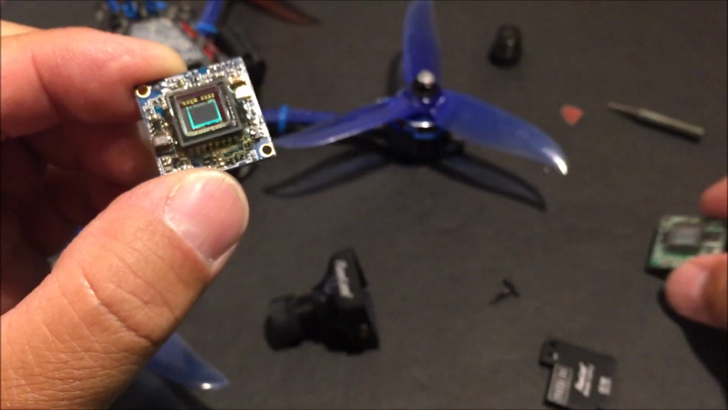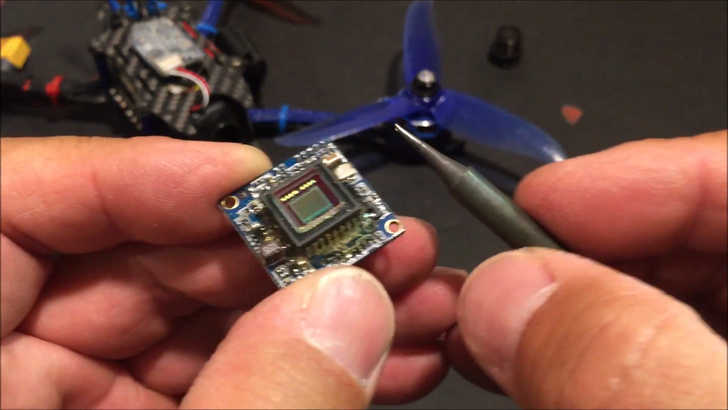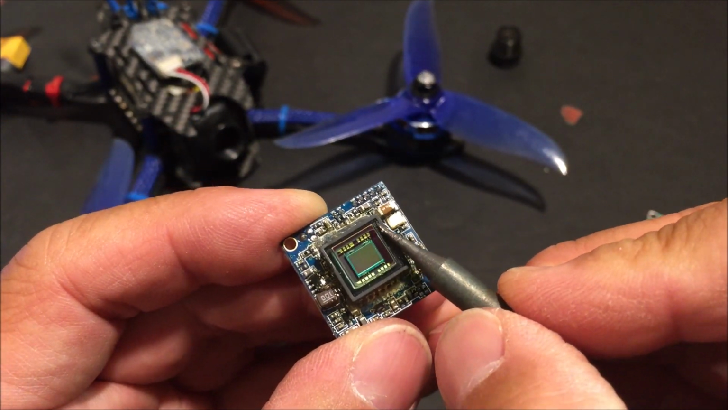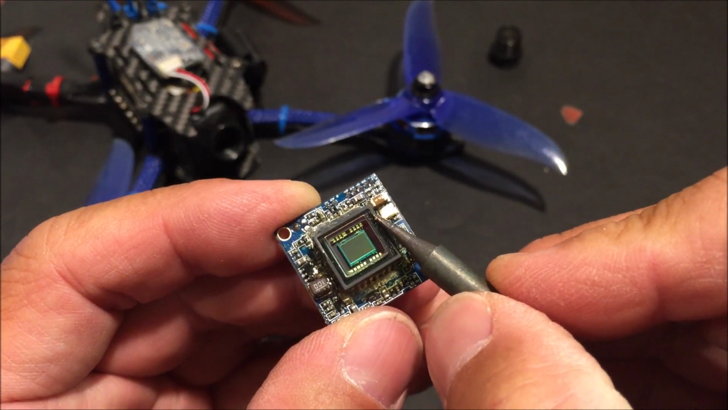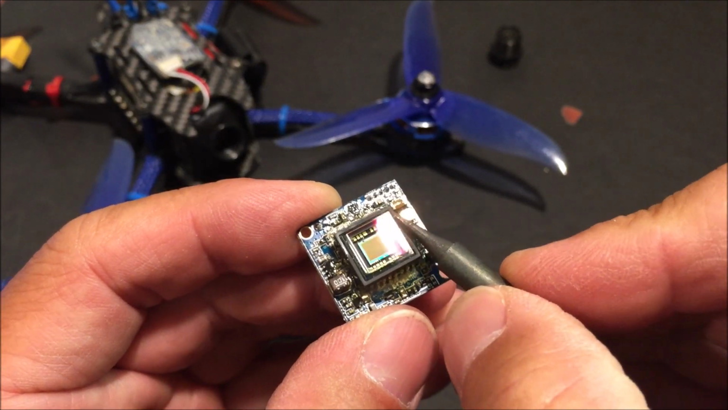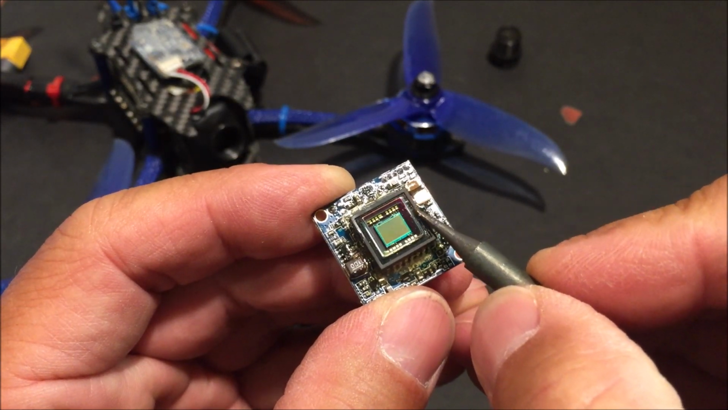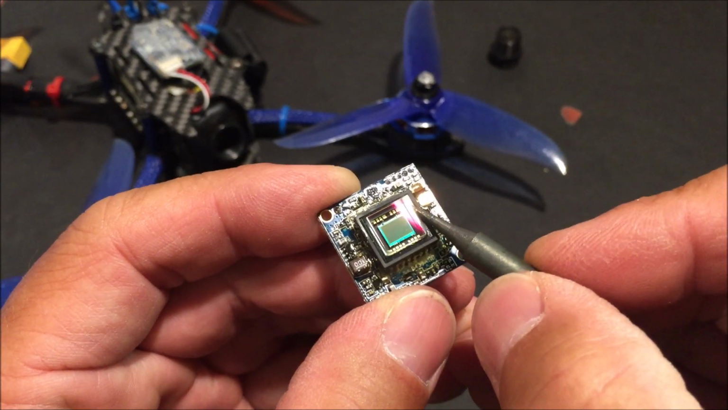So what I did was use my soldering iron, and I used a fine tip, and I just placed it right on the corner of that IR block glass plate, heated it up because it's just glued on there, so all four sides, and I try to pop it off.